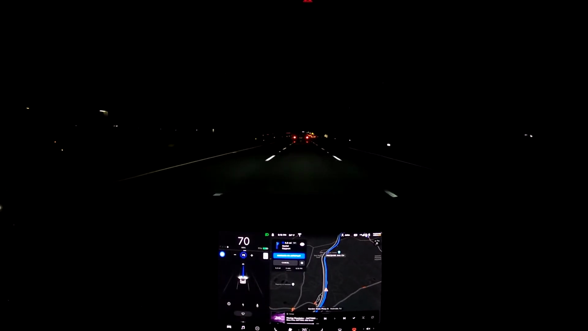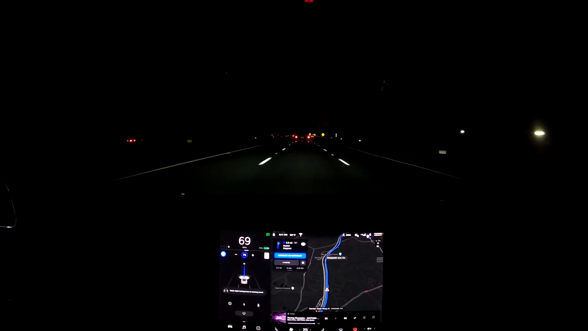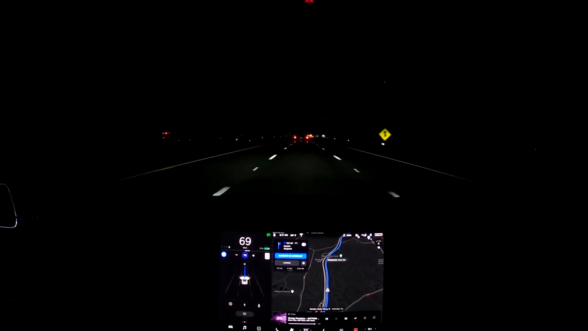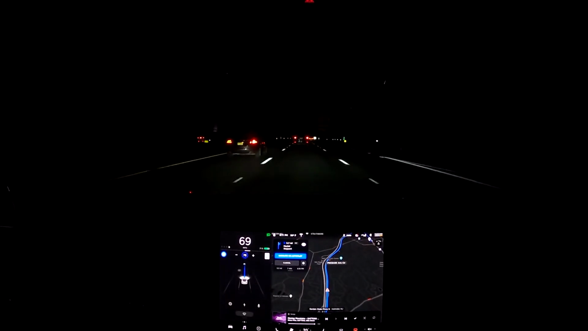You're able to get back into your lane safely without having somebody rear end you or an accident being caused. So Autopilot's really good on that whole factor where it wants to keep you in the car as safe as possible, and it will purposely take its time to do certain actions.